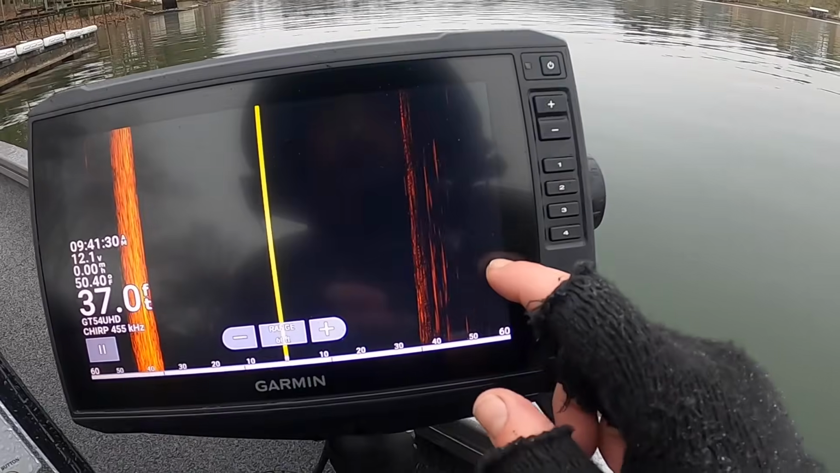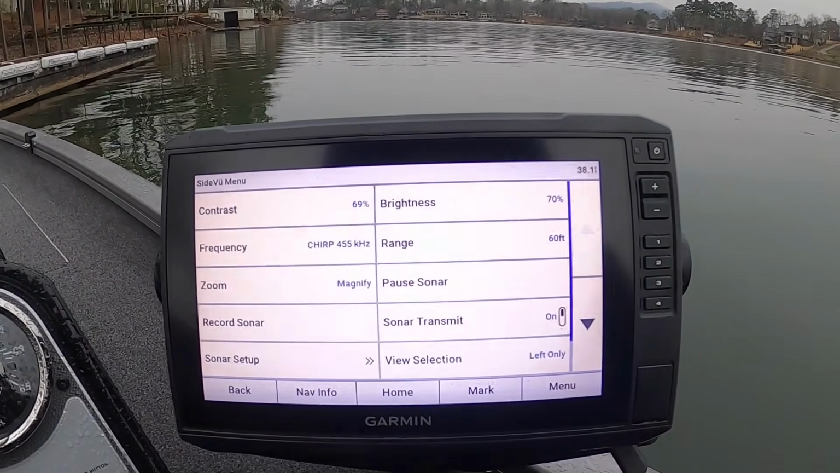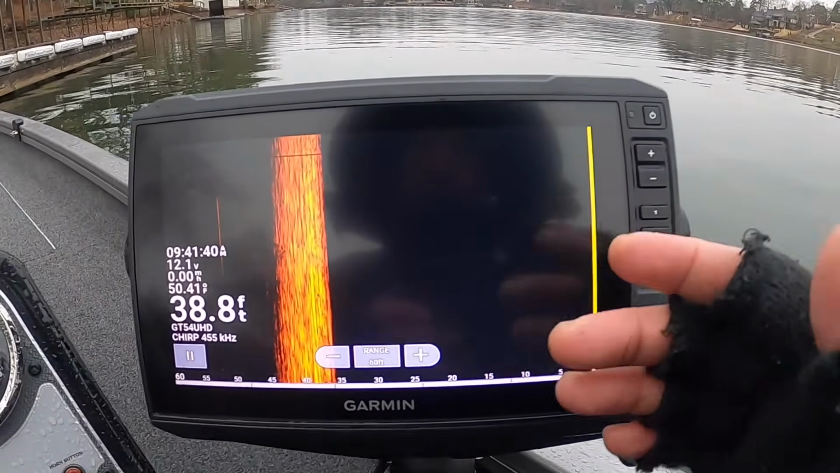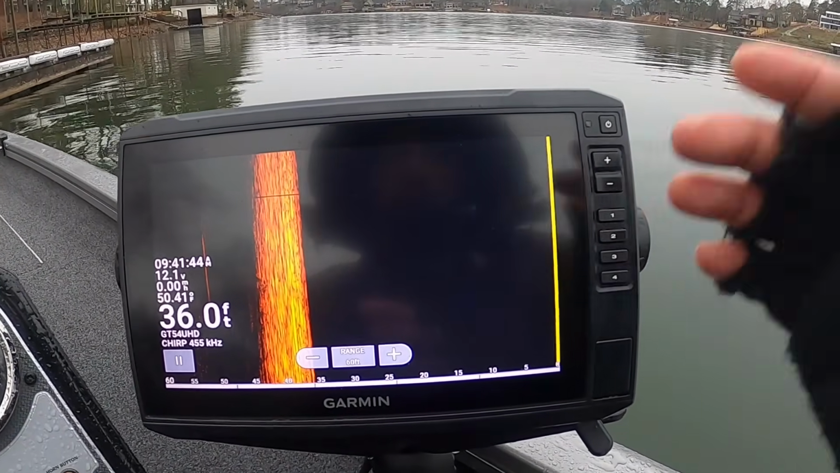I always have it just on one side because it's only a 9-inch screen. Let's just say I do this left side. It gives you the whole screen, and it has way more pixels. It's just way better. It's a better picture. You could see the pile of fish you're going on, structure, whatever.